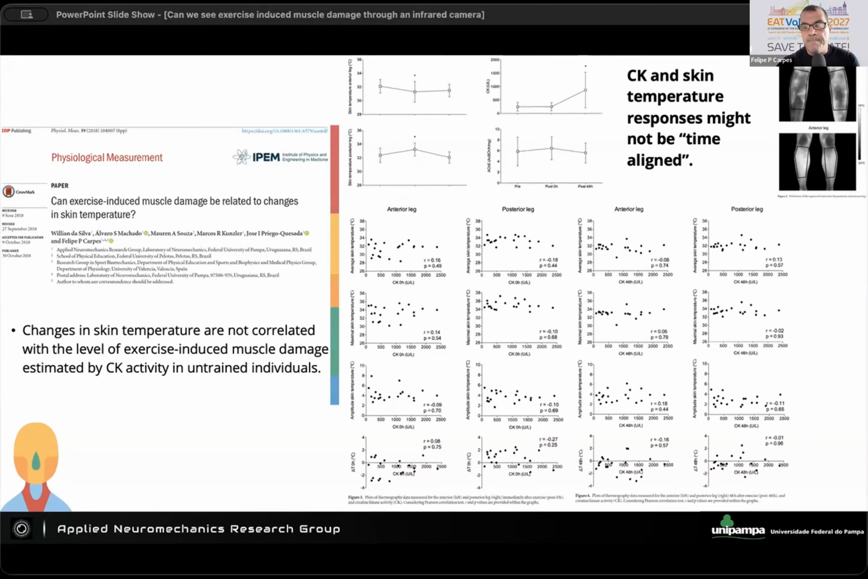The speed of change of the blood marker, or the time that participants need to show a difference in the blood markers, might not be time aligned to the changes in skin temperature.